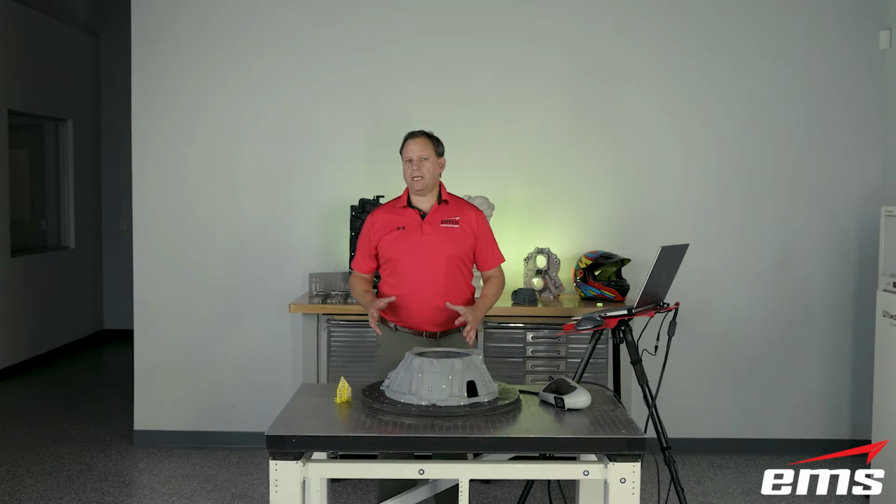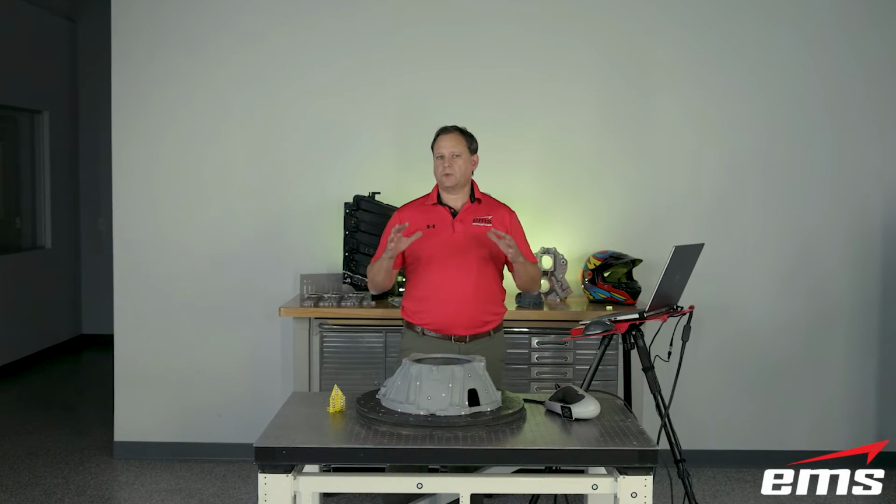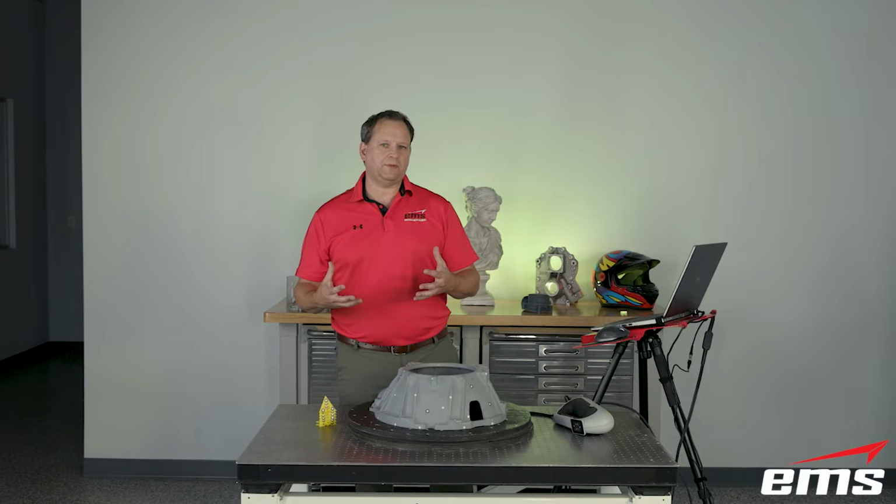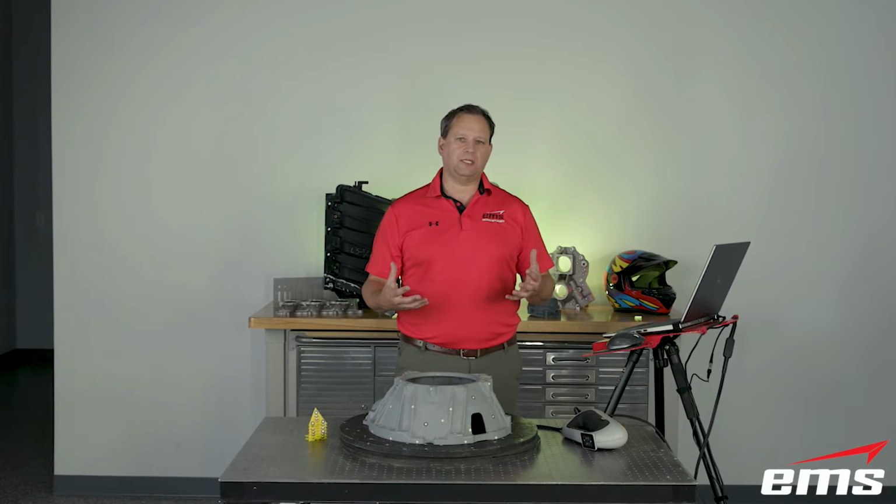All right, so we're ready to now actually get into some scanning here. Now the first thing we're going to do is calibrate the scanner, and let me explain what that is before we do it. The reason you want to calibrate the scanner is you really want to be able to adjust primarily for thermal expansion.